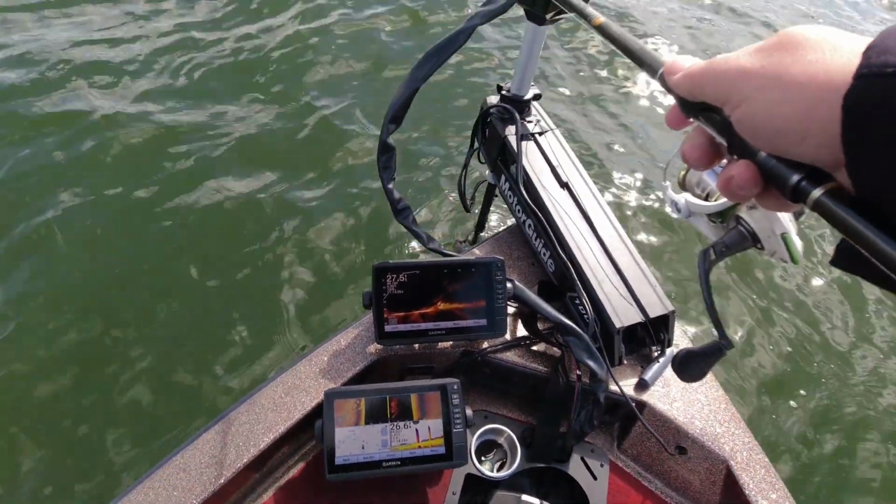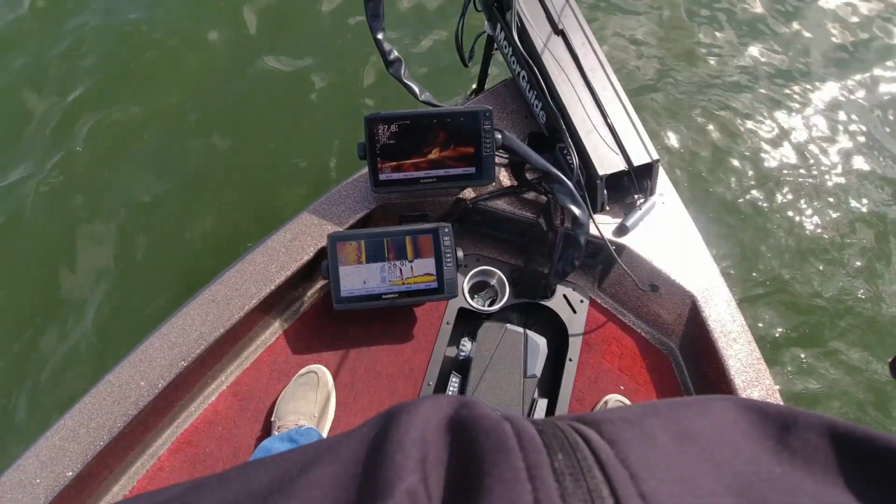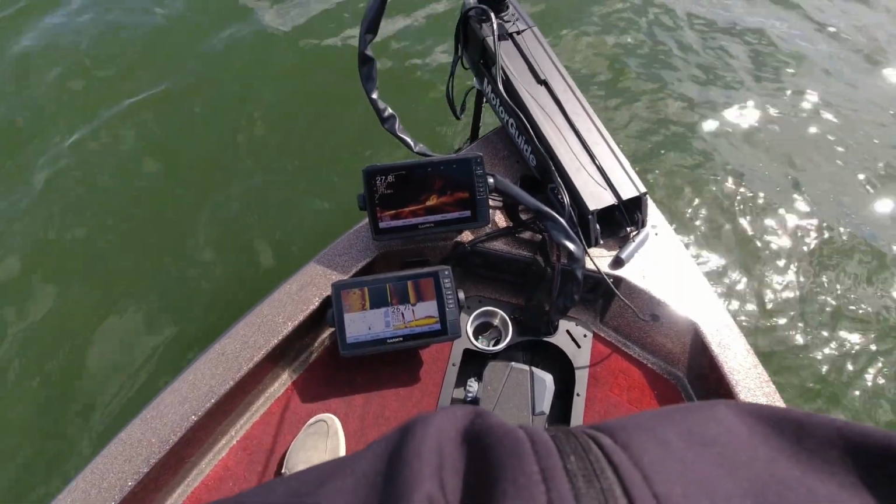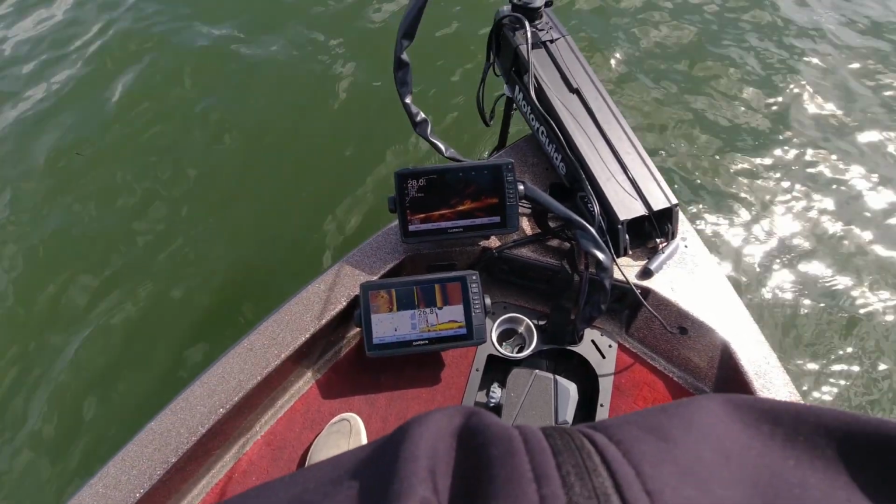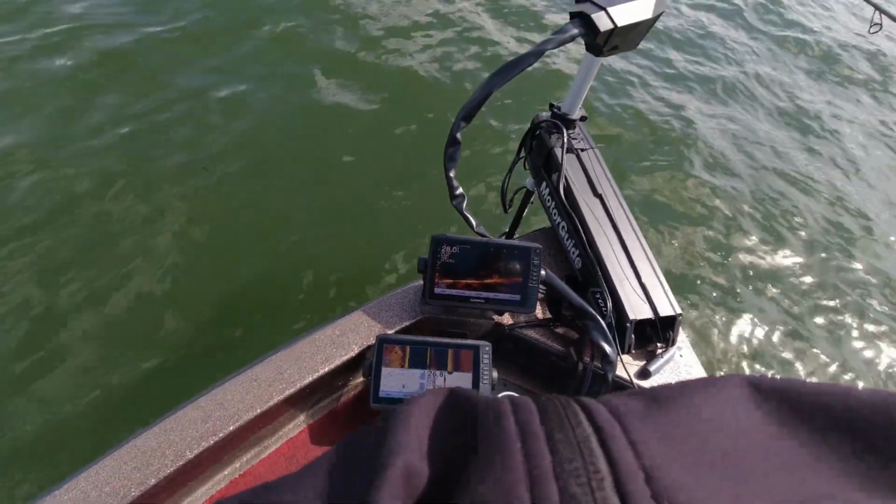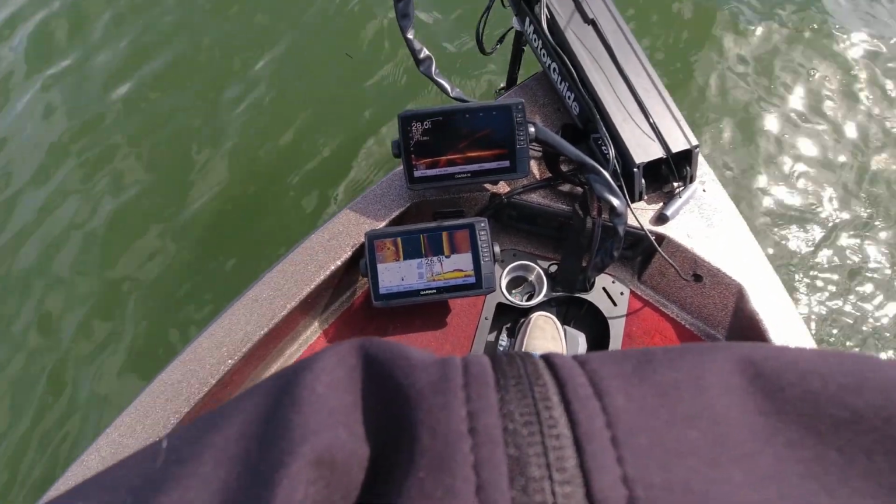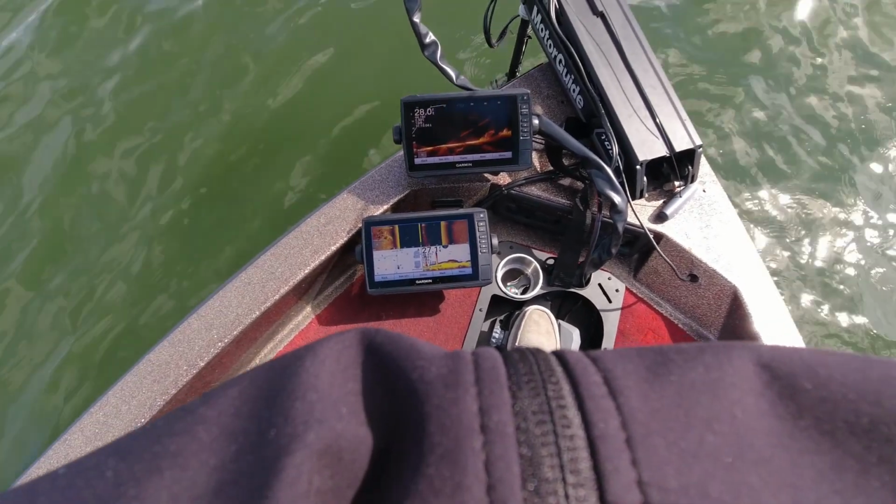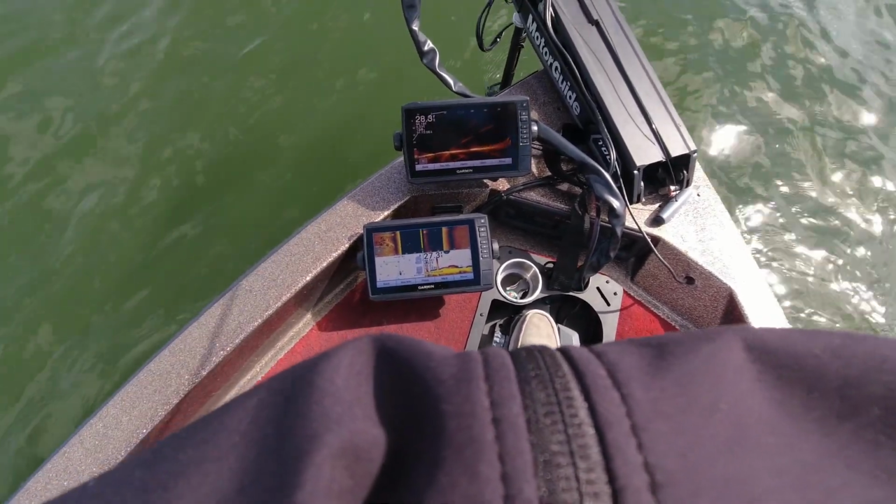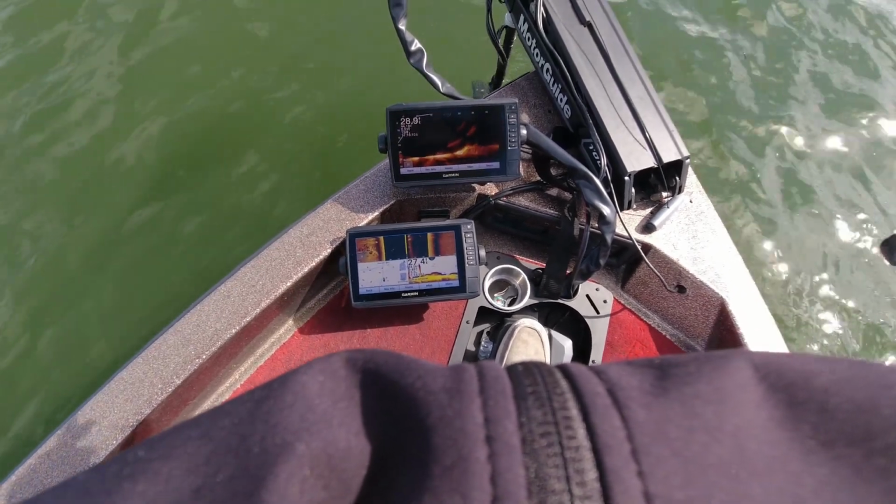I'm sure it's hard to pick it up on video, but man, this is crazy. You're looking at my drop shot. Now you kind of see how he's swimming on top of that rock, swimming away. Now he's gone. Now I'll just move my Livescope around until I find him. There he is. I know this is going to be impossible to see on YouTube, but man, this is insane.